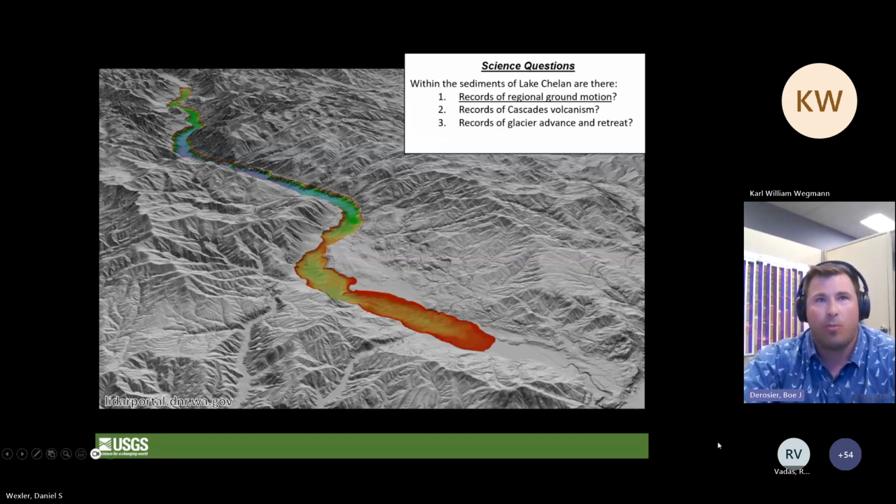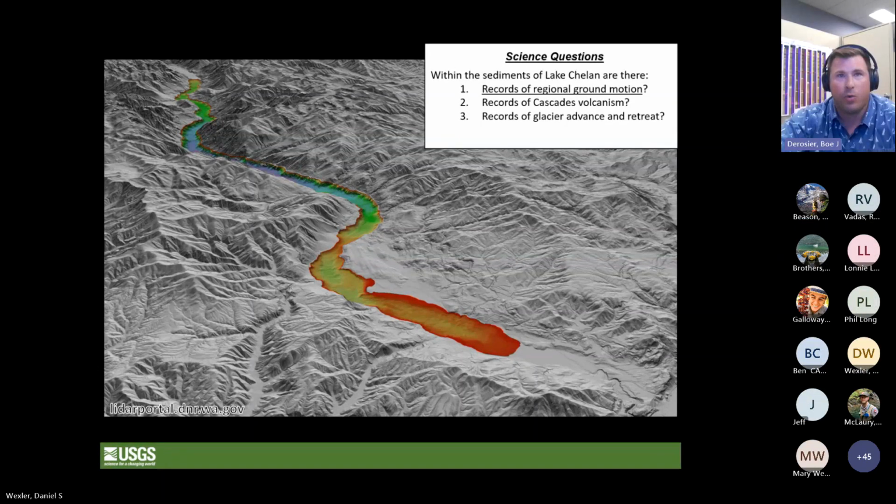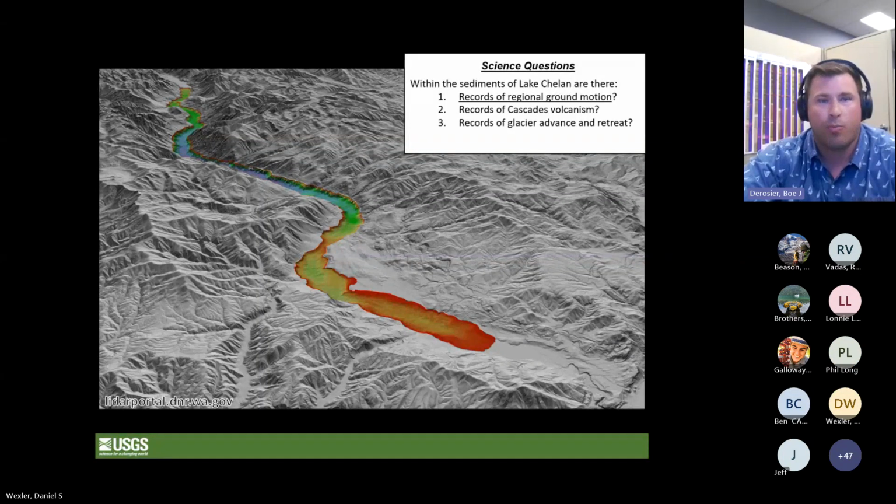In addition to the records of ground motion that may be present in the lake, there might also be high precision records of Cascadia volcanism, as well as evidence of glacier retreat and advancement. In June of 2023, we deployed the USGS research vessel, the Parks Navely, from which we collected high-resolution multibeam bathymetry, seen here in this map, as well as seismic reflection profiles and sediment cores throughout Lake Chelan. These new data pair really well with the new LiDAR recently released from Washington State's Department of Natural Resources. Everybody can access these new LiDAR data from the LiDAR portal.